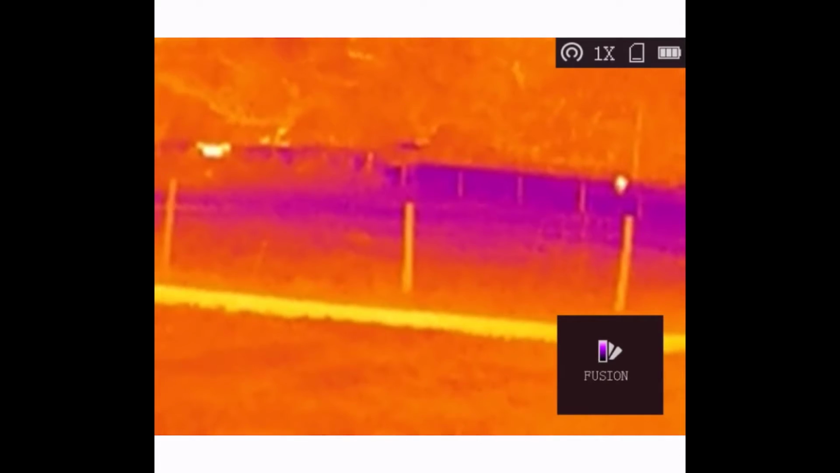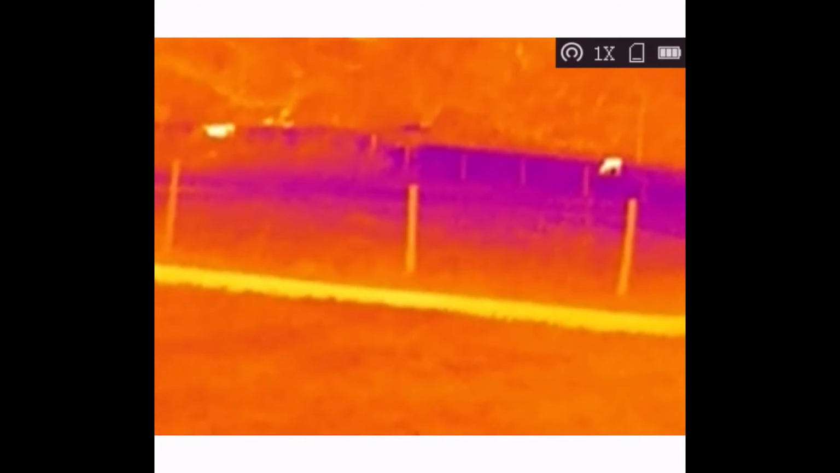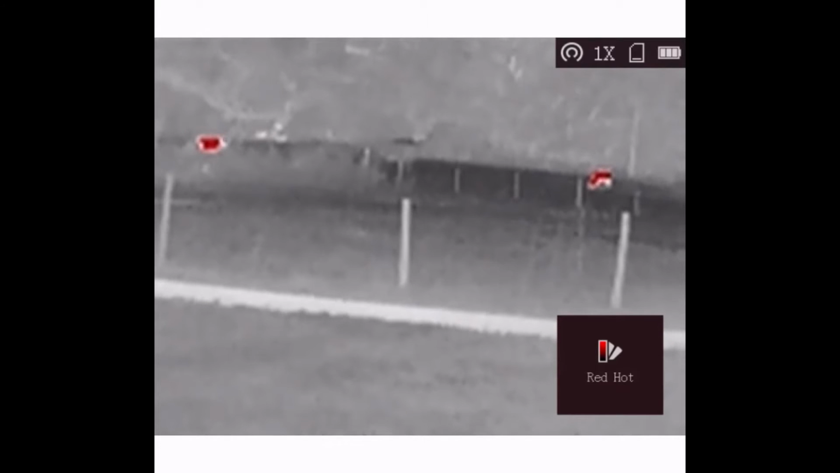They're pretty decent cows. That's the Fusion color. Basically, I'm just flipping through, and when you're streaming, you can actually flip on your phone, or you can use the machine. That's the Red Hot. So you can actually flip the colors on your phone, and it'll change them while you're streaming and recording, or you can actually use the buttons on the monocular and change the color as well. So I just wanted to show those 2 cows with the different color palettes,